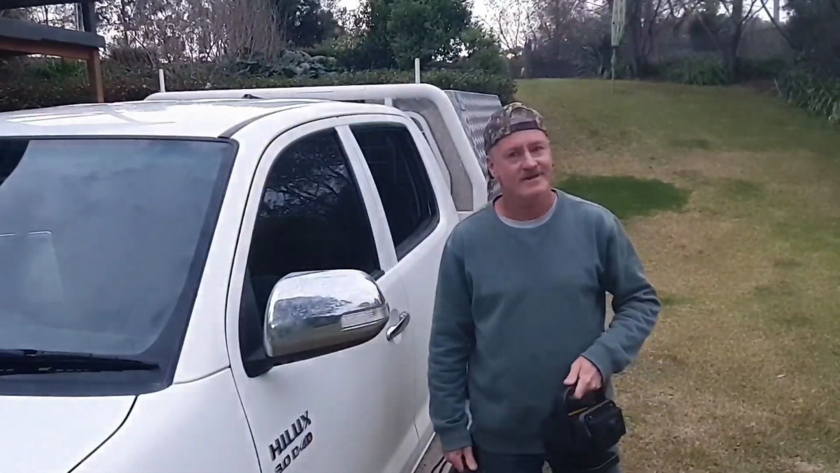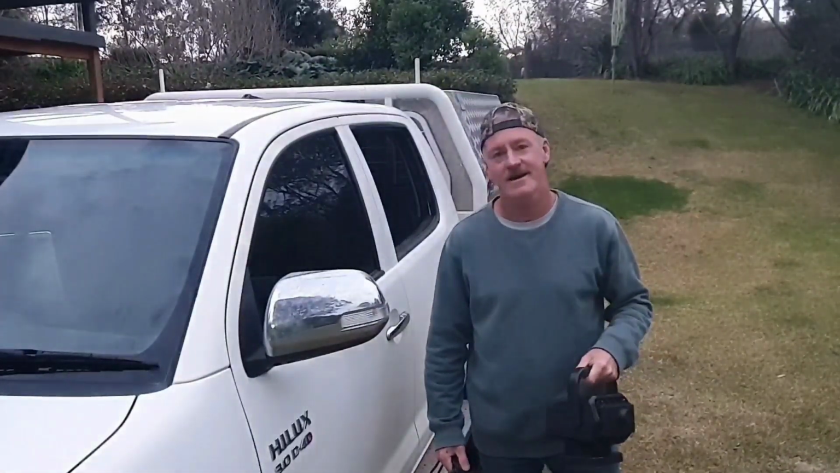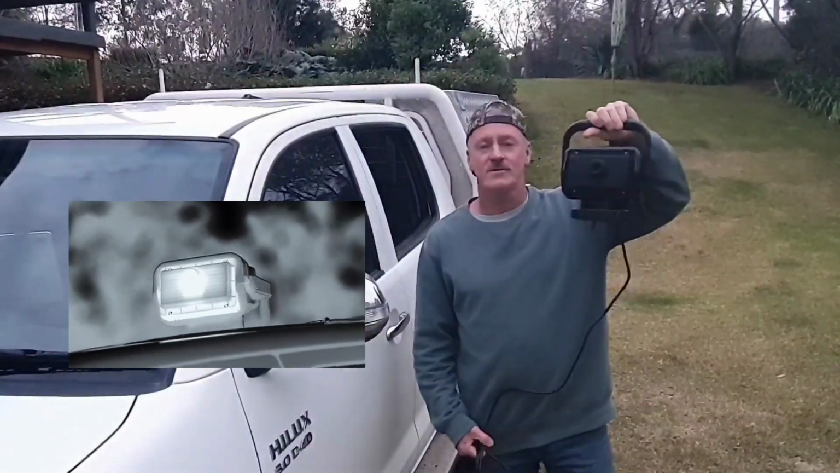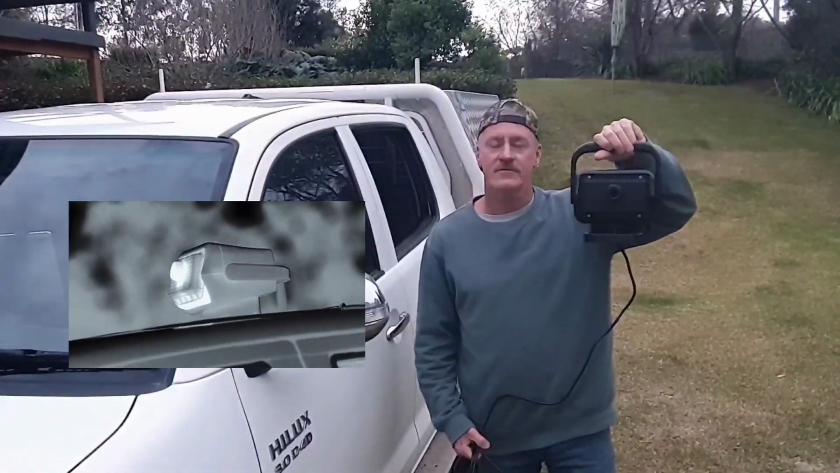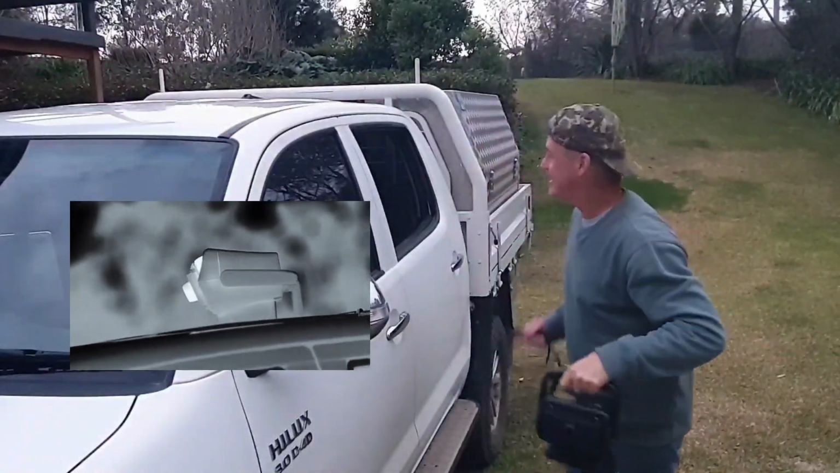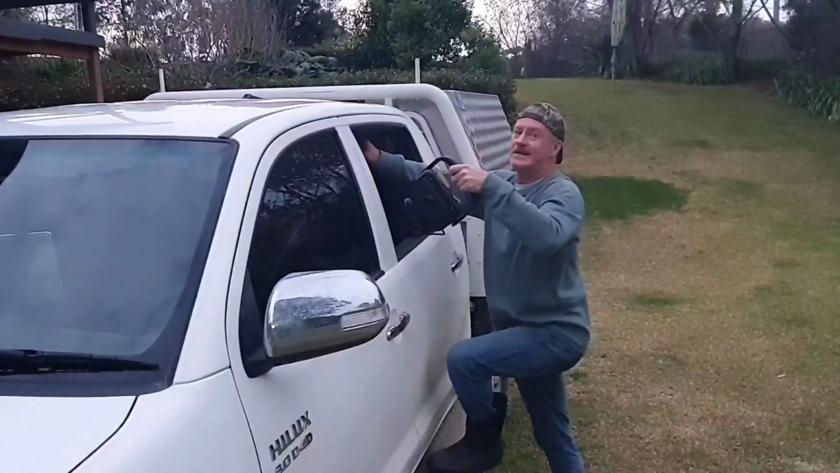G'day guys, I'm heading out tonight again on the foxes, just packing the car. A few of you have asked what I've been running on the roof. So this is called a NightRide. It's their Scout model, from a company over in America. It's a roof mounted thermal, magnetically mounts to the roof of your car. Very easy to install.